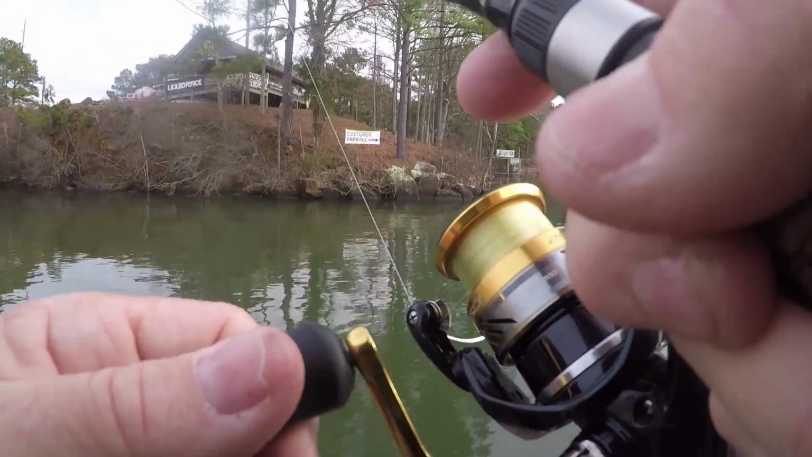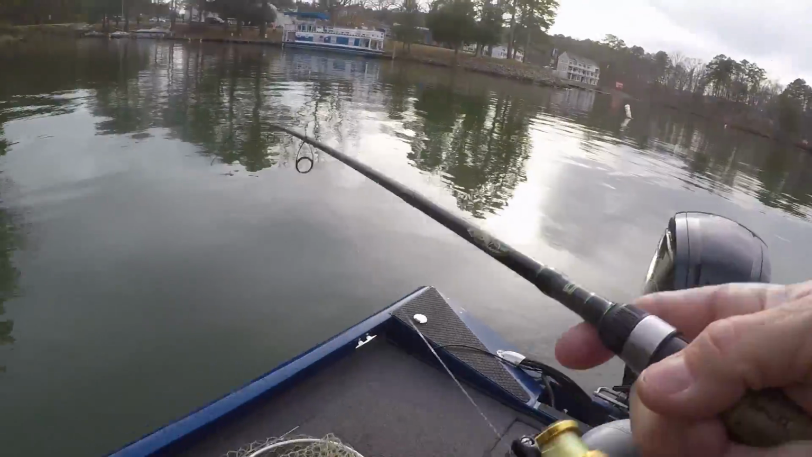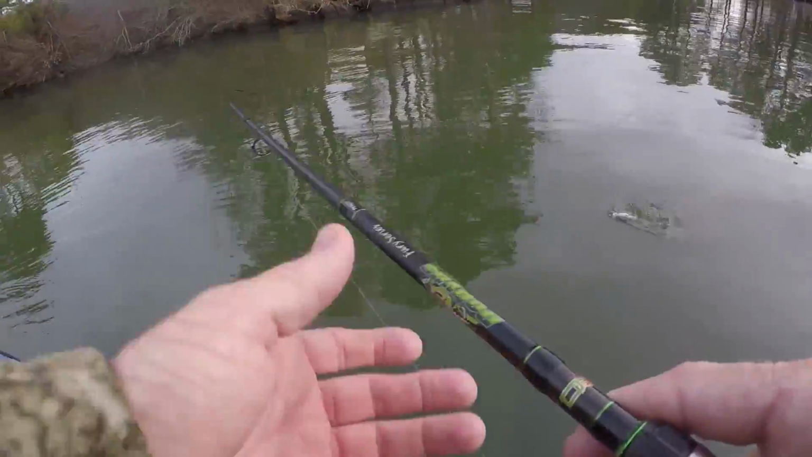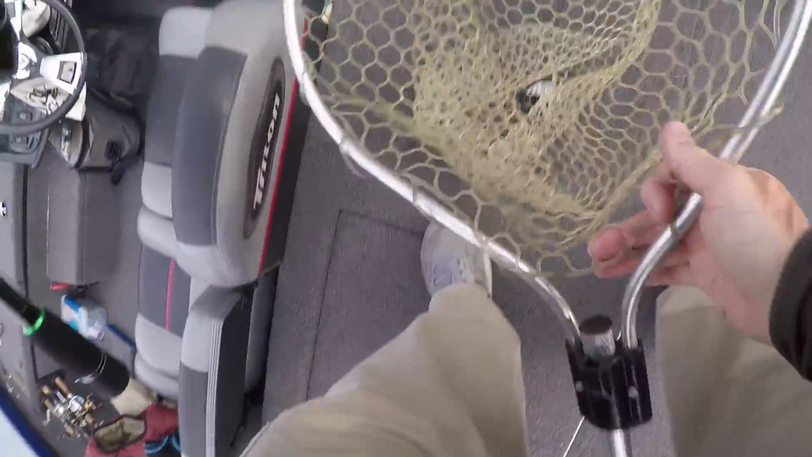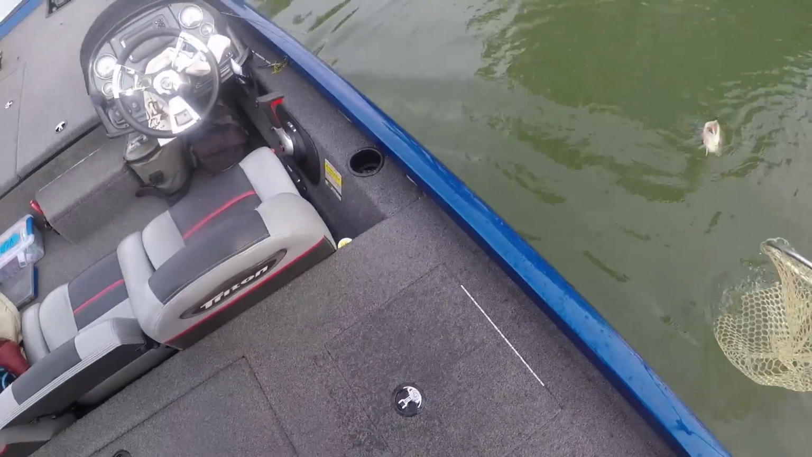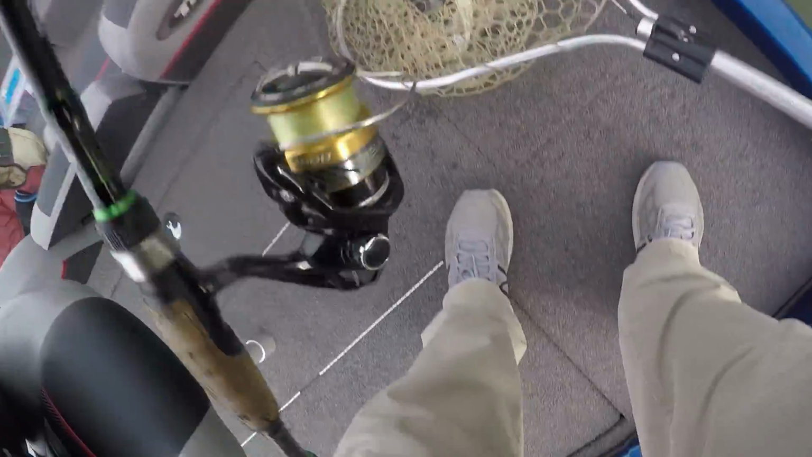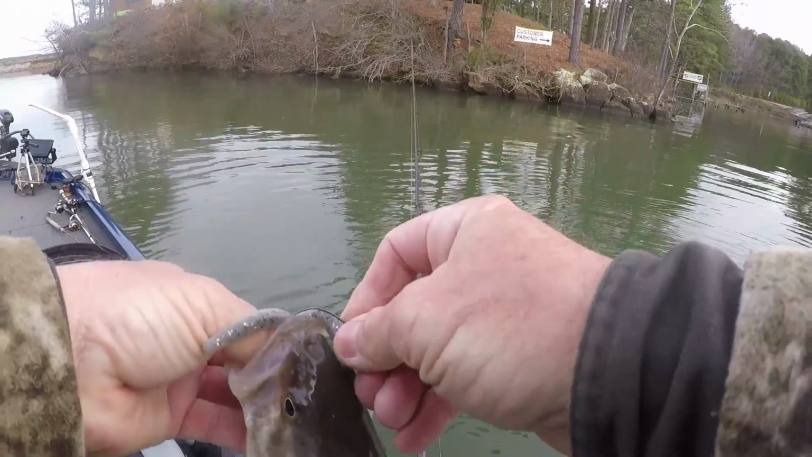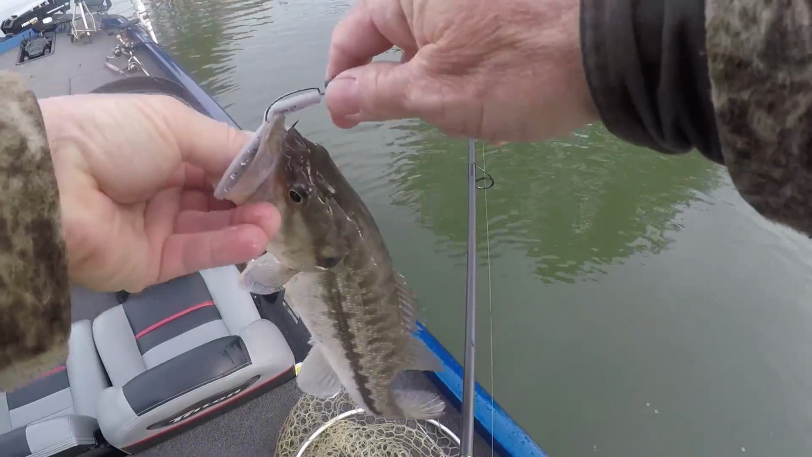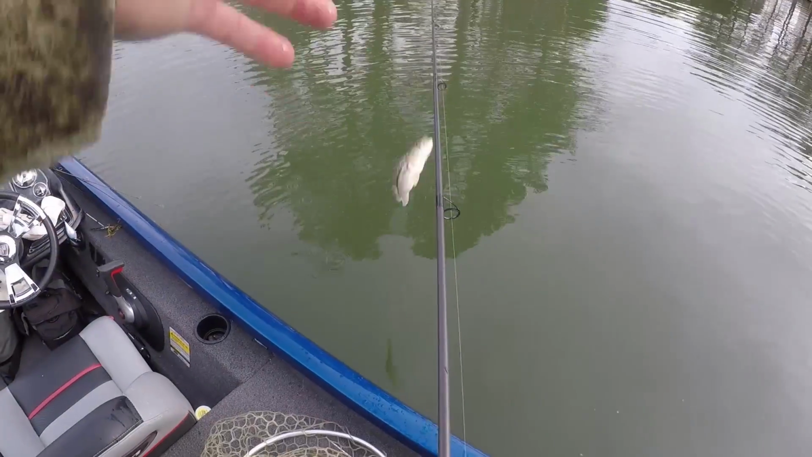Well, this one thinks he's a monster. No, he's not very big. He spots us. He spots or something else, ain't they? The way they fight. Alright. He's a little fella. Pretty though. I've caught a few small ones today, and you're gonna catch some small fish on a Ned rig, guys, anyway.